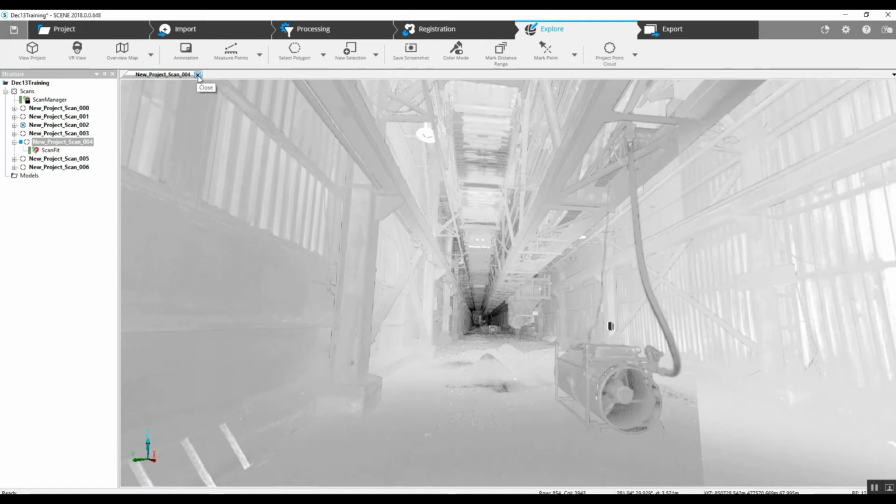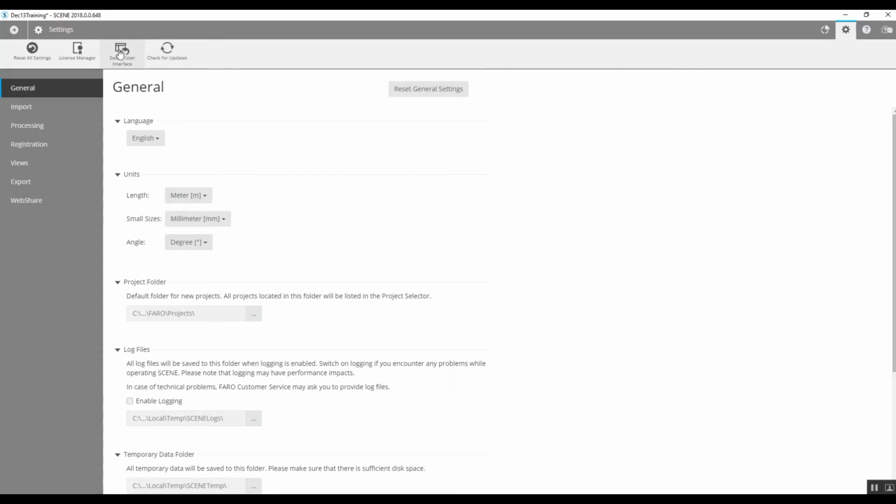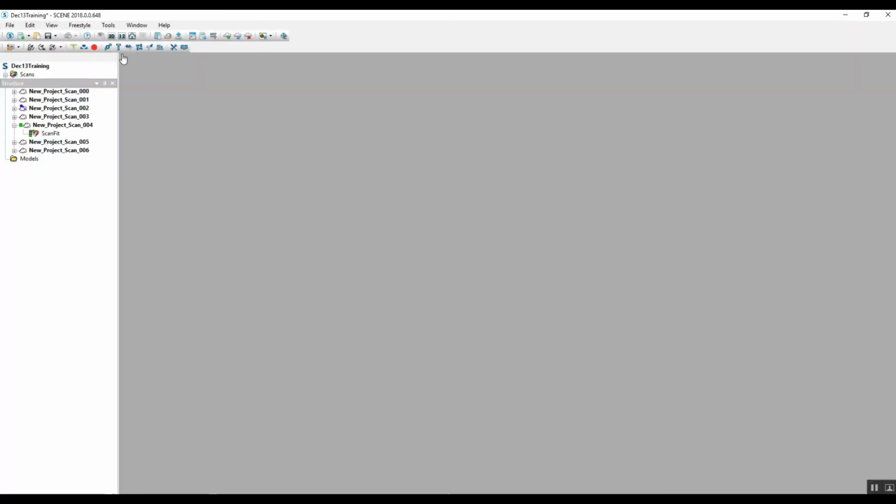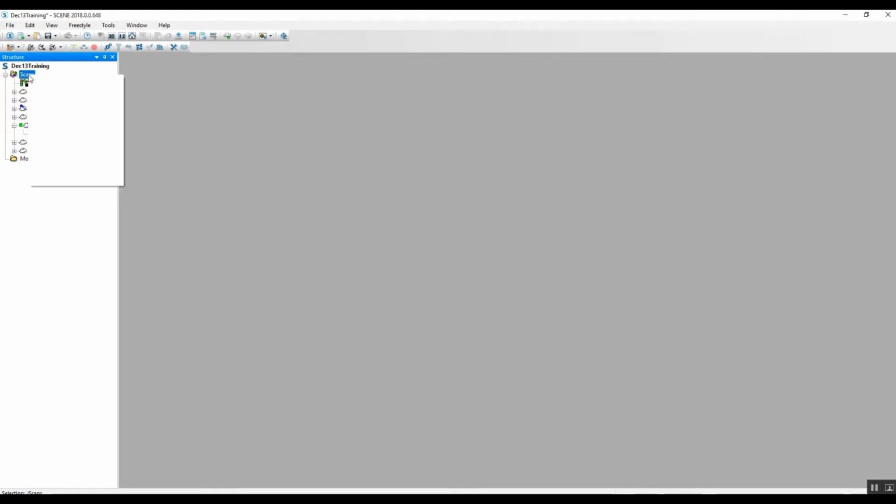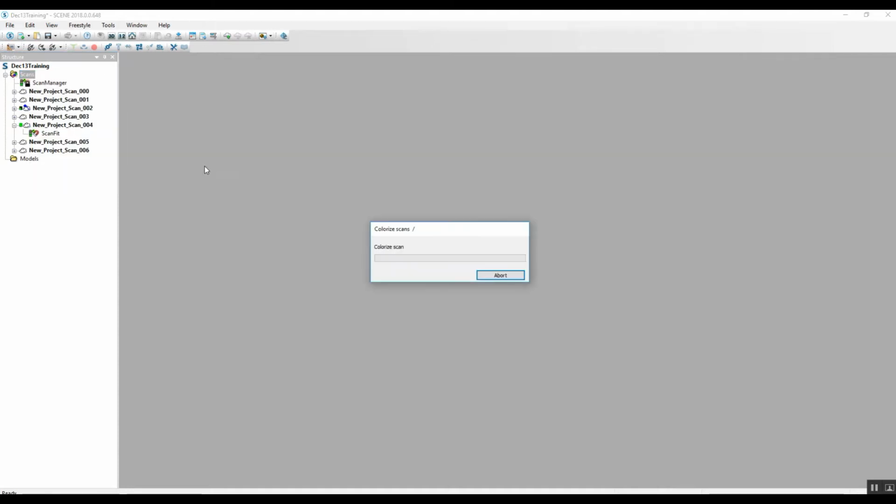So we'll take a look once we add the color and see if this will be a problem. Adding color to our scans, there's a couple ways to do it. You can come up here to the upper right hand corner to the settings button, choose the switch user interface button. This will bring you to the prior user interface for Scene, and we can left click on the main scans folder, right click, and we can choose operations. Once we get to operations, we can choose color and pictures and apply pictures.